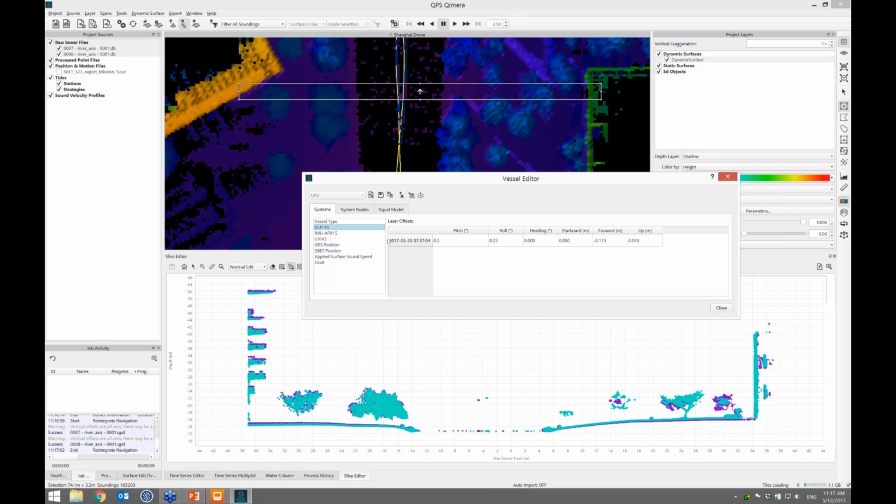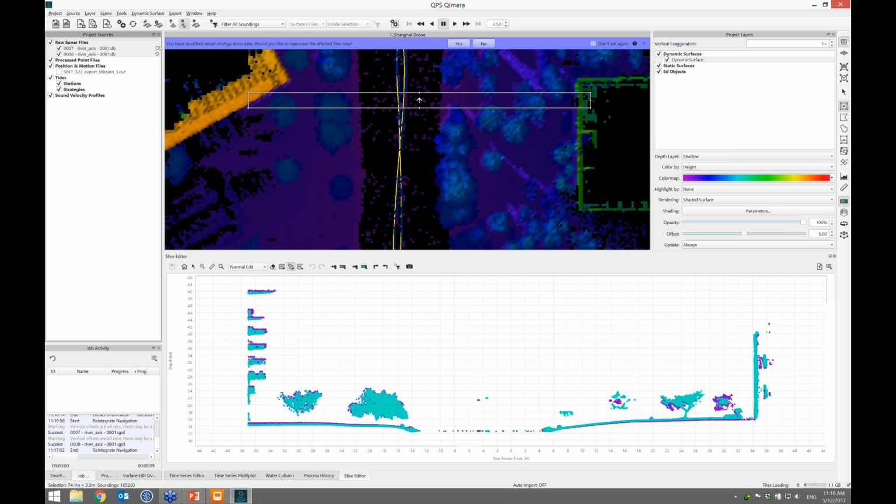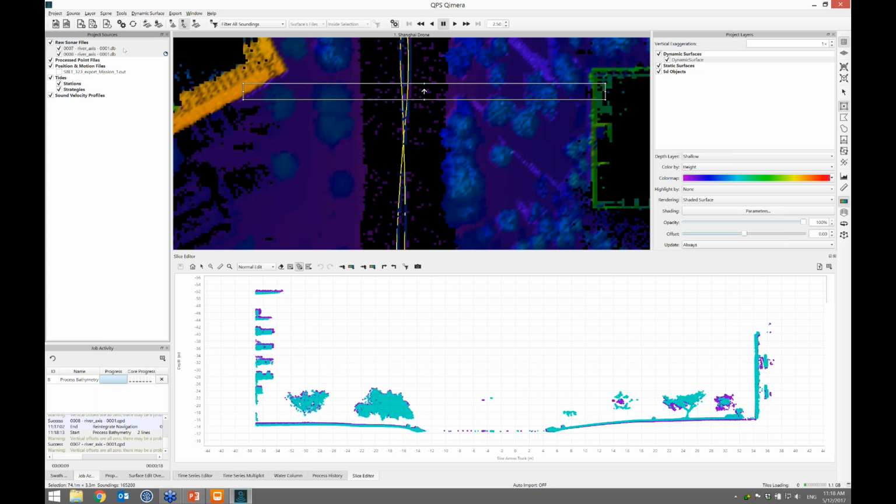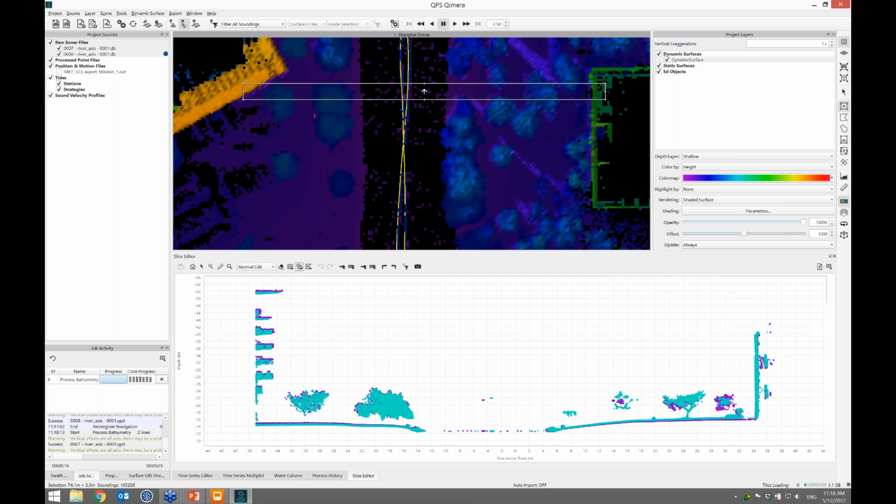So I'm editing the laser system in the vessel editor, the angular and linear offsets. I save the changes, and I get out of the vessel editor. The two files are marked as needing processing, and I'm prompted, would you like to reprocess? I say, yes, please do that. And that'll trigger the recalculation of all the footprints. And this does more math than just applying an SBET, so it takes a few tens of seconds more. So that's one file done, and the second one. And then finally, when that's done, the dynamic surface will update.